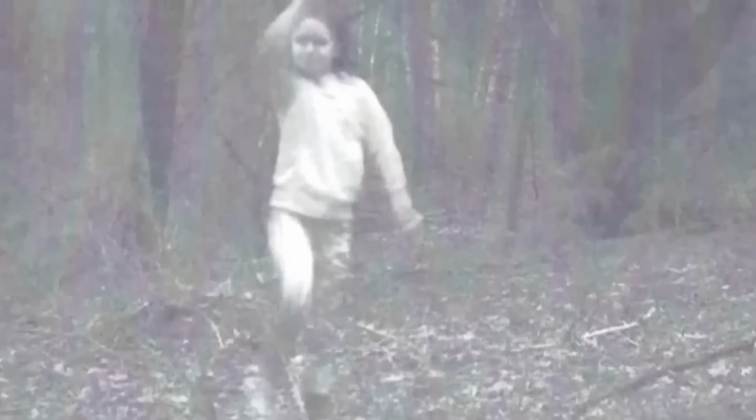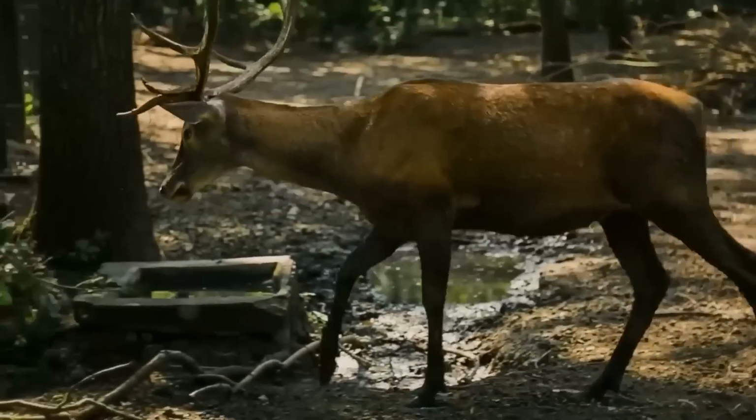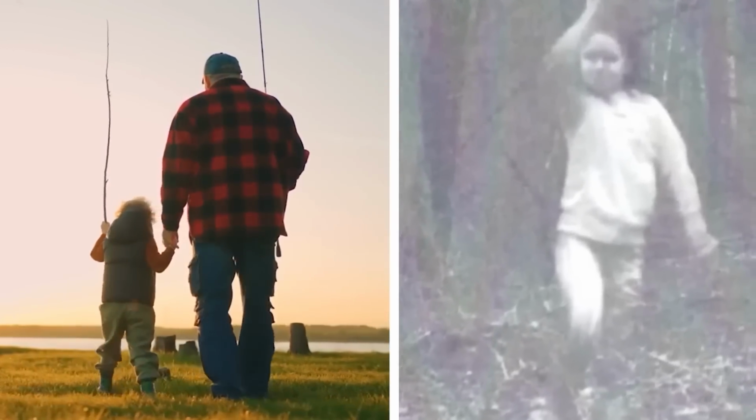A creepy trail cam pic caused a stir online because a little girl was seen in the middle of nowhere with no humans around. People wondered how she got there or if she was a ghost, but it turns out she was just with her grandpa and the pic was taken in the woods. No need to be scared, she's a real human.